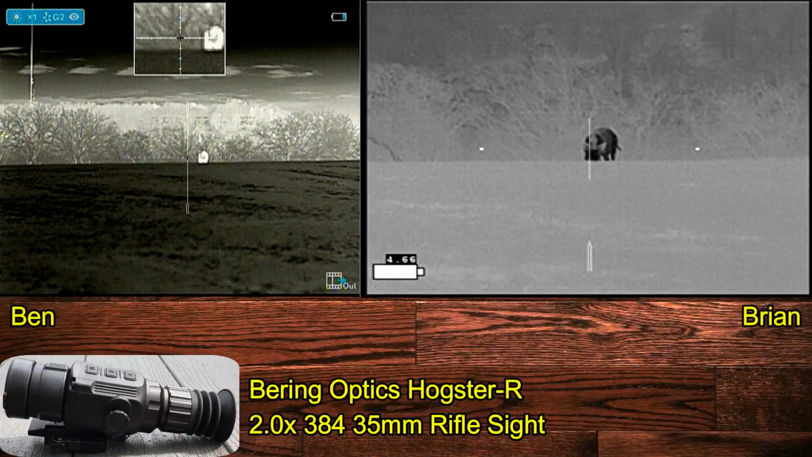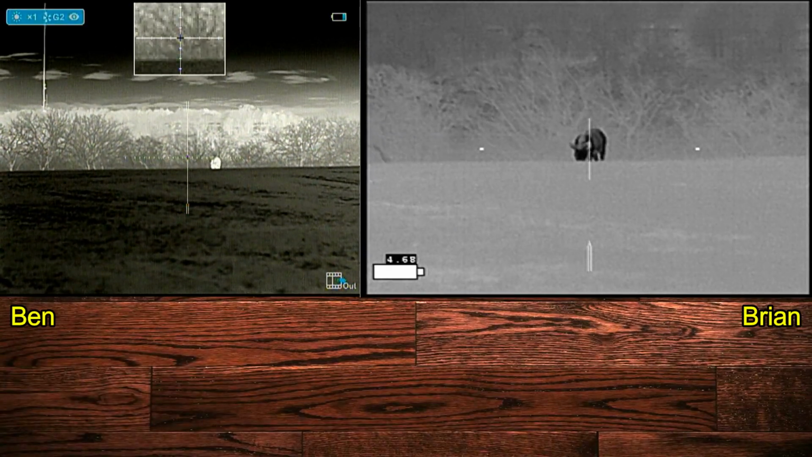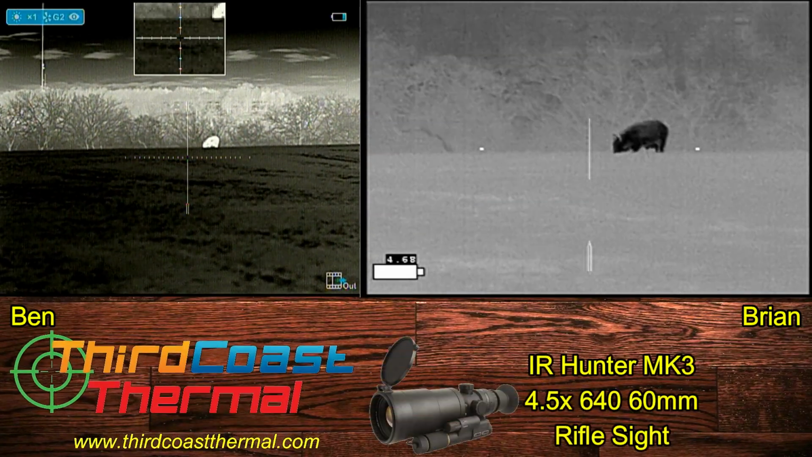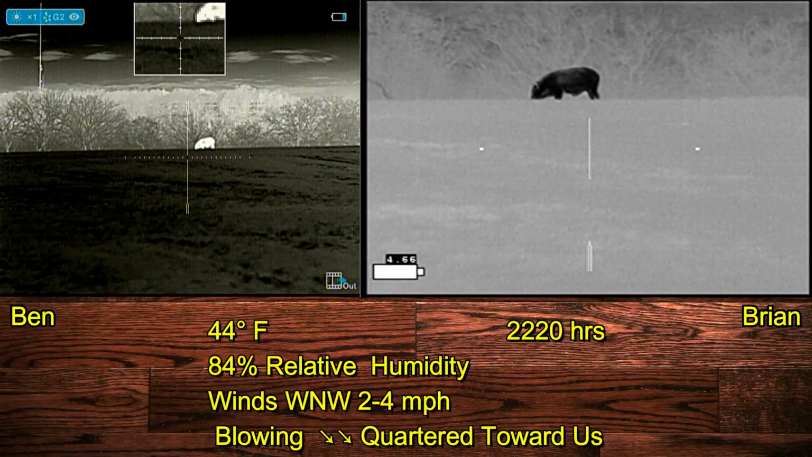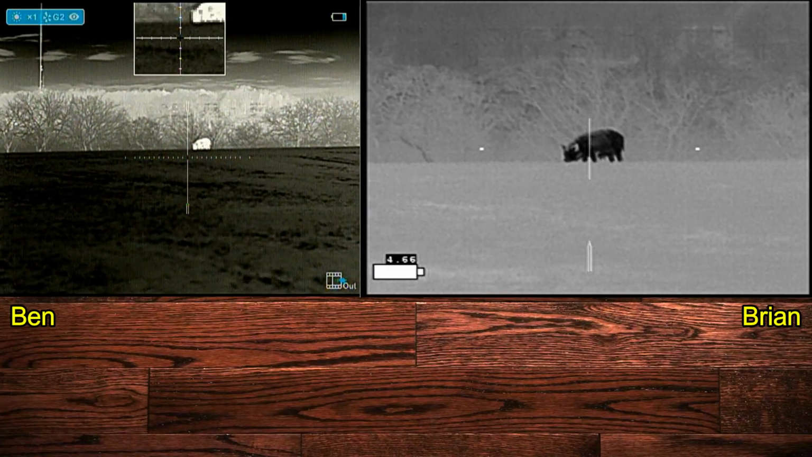Ben's using the Bering Optics Hogster-R thermal weapon sight. Ben is lined up on the left, and I'm lined up on the right-hand side, and I'm using Trijicon IR Hunter Mark III. The winds are in our favor at this point. We're just getting lined up on the hog, deciding what we want to do.